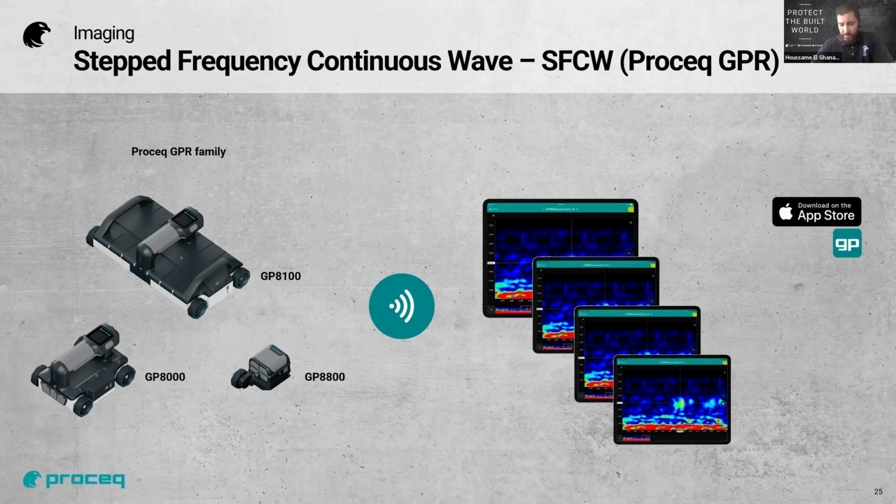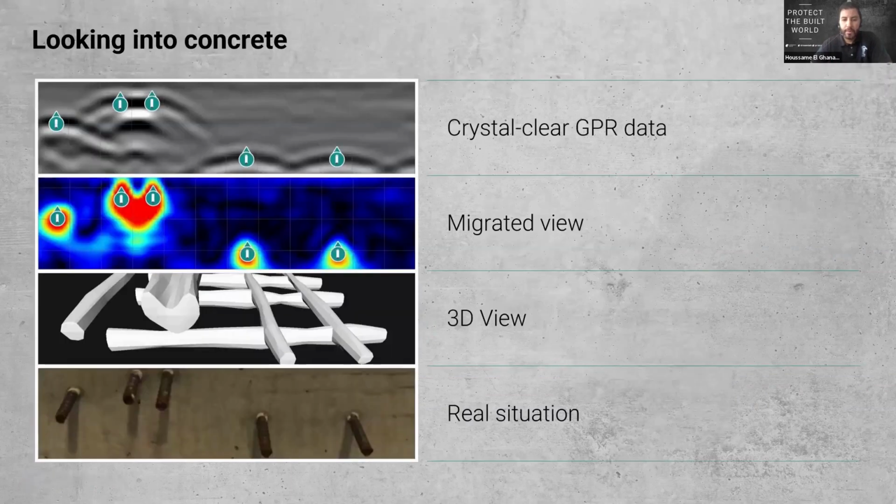And our app is free. If you want to use it, you need a sensor for sure, but you can still download the app today. And I invite you, if you don't know it, to dive into it. It's very intuitive, very accessible, and you can play with some demo files if you want.